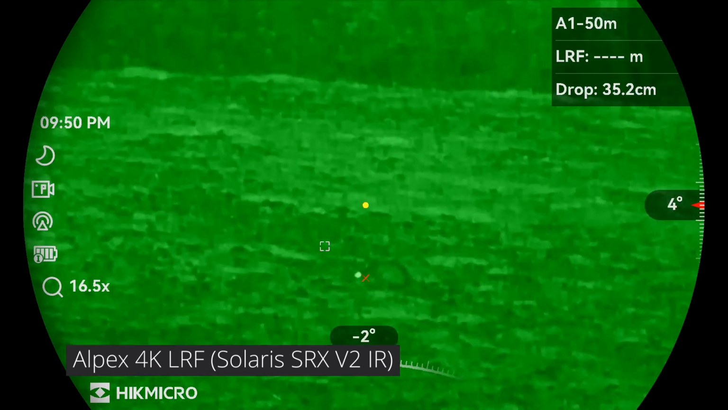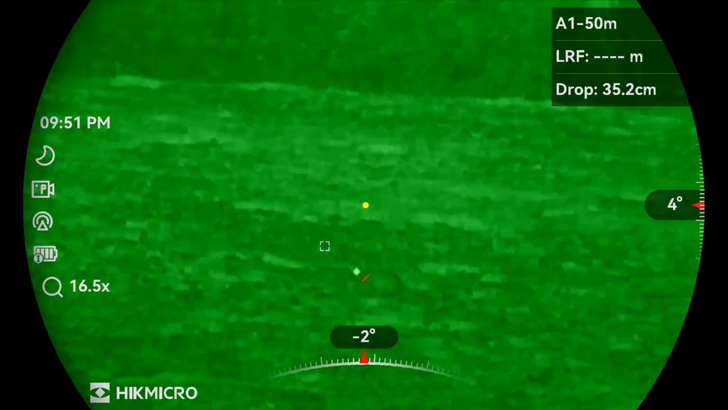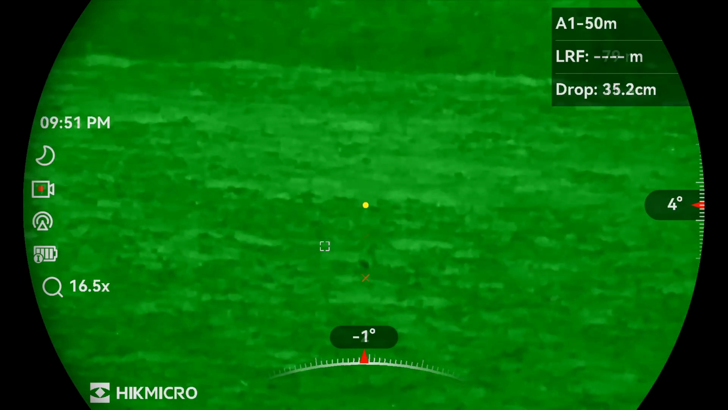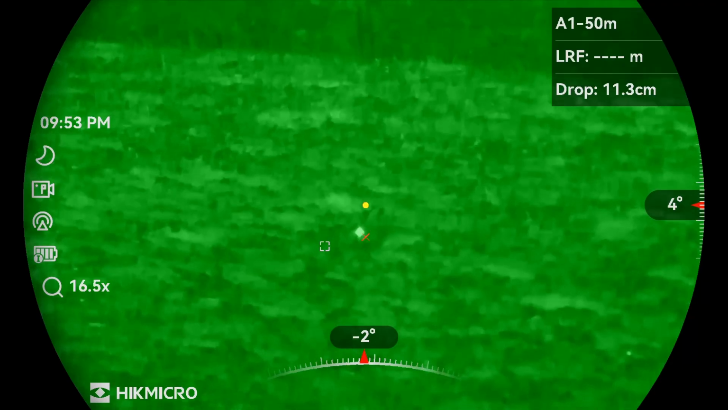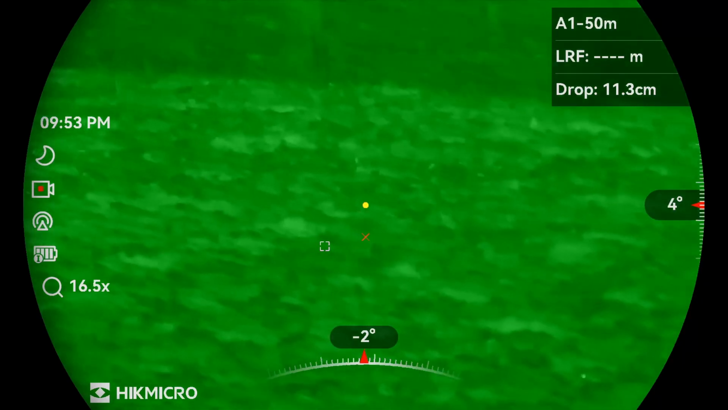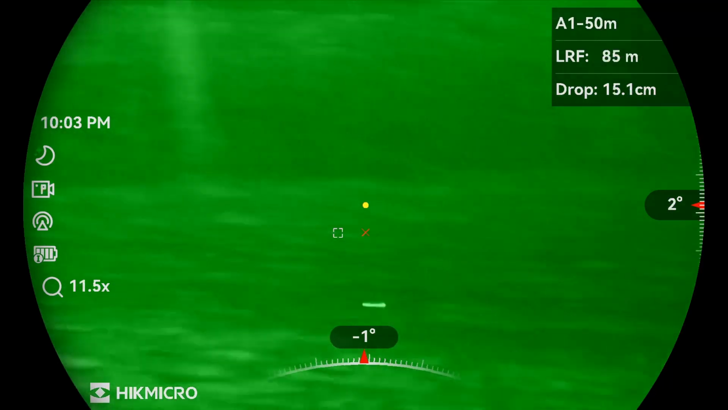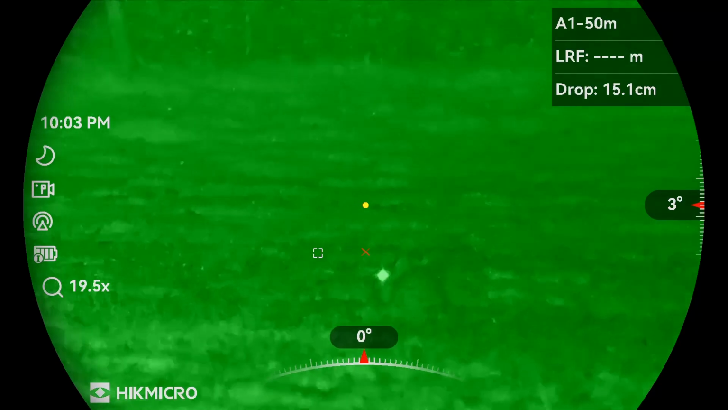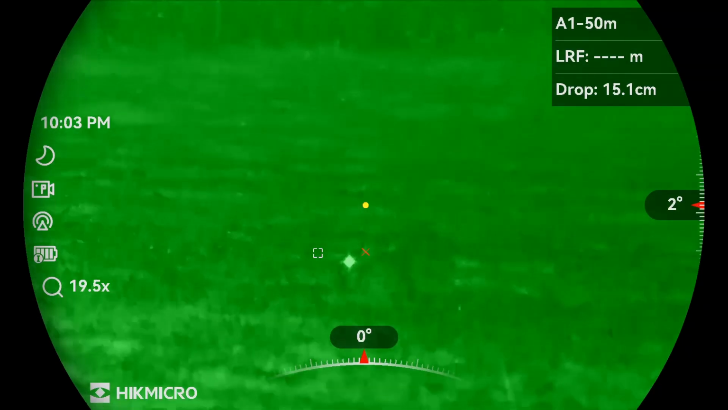This one's at 108 meters, and as you can see I'm using the ballistics calculator, which is working fine. This one's not quite as far, but it's still out at 85 meters.